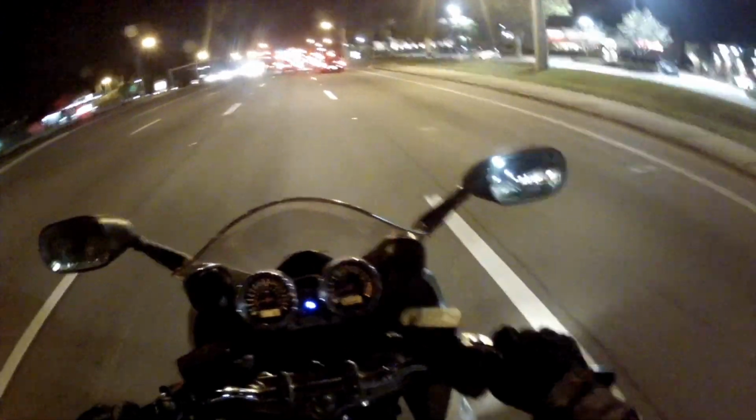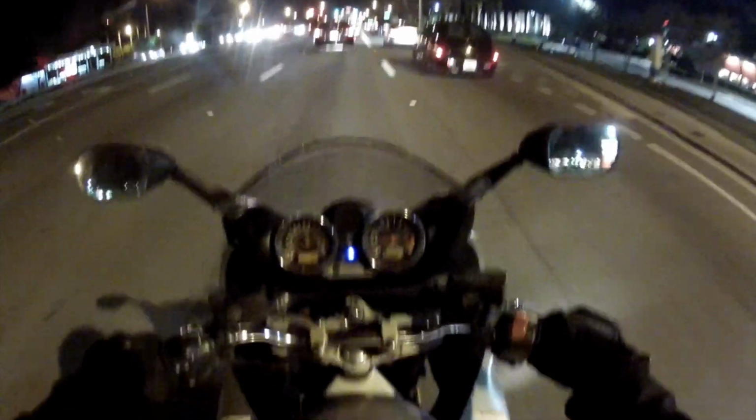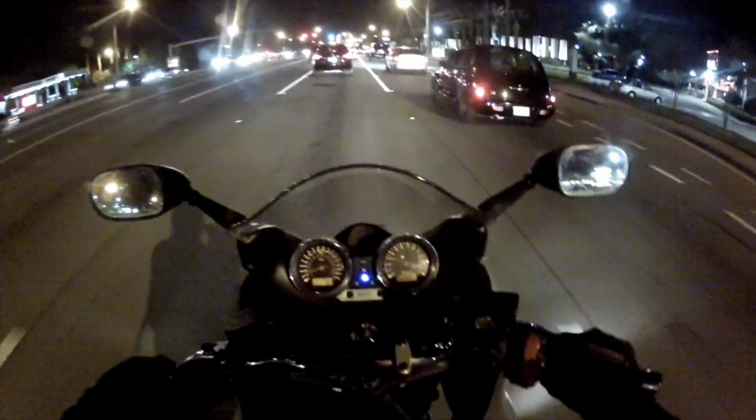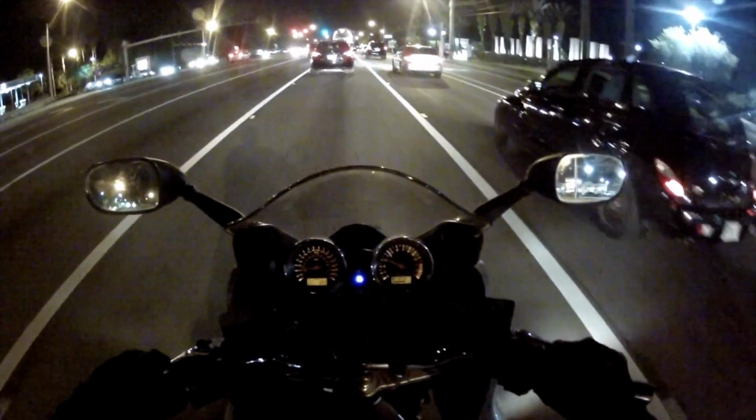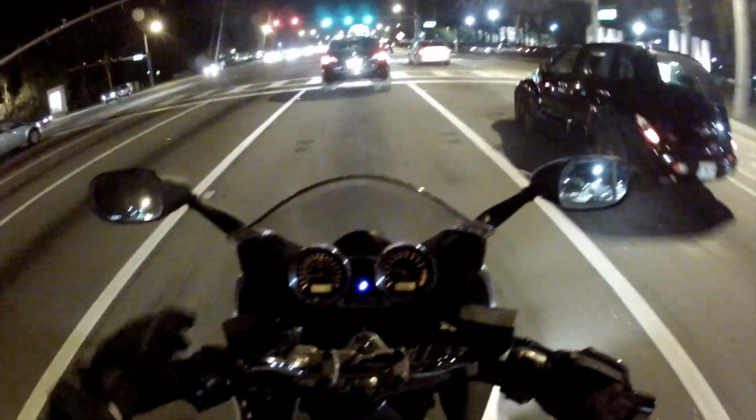You can't see the road surface nearly as well. And a lot of you are thinking, oh, no shit. Well, it matters, because if you're riding an unfamiliar road and you don't know that there's a big ass pothole right there and you run over that, guess what? You just went over your handlebars.